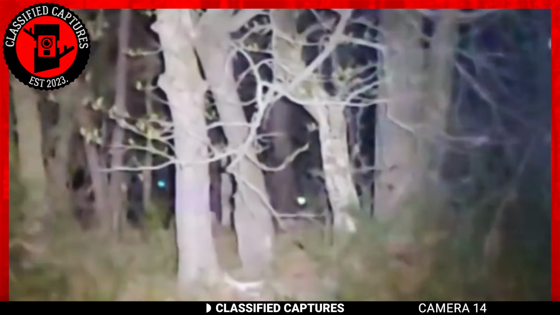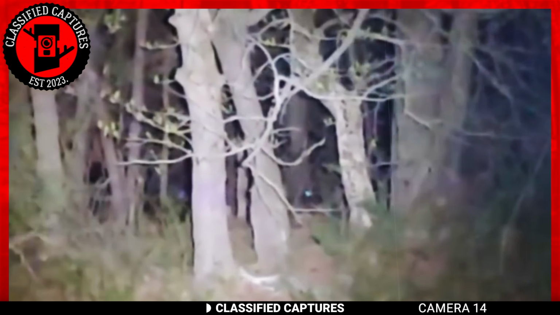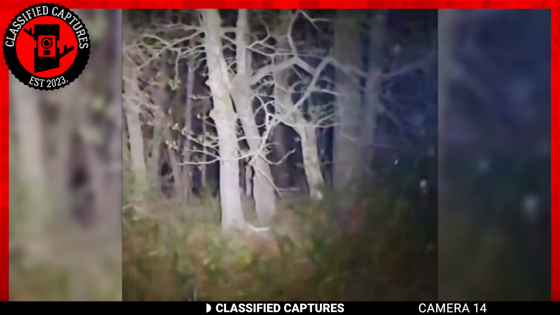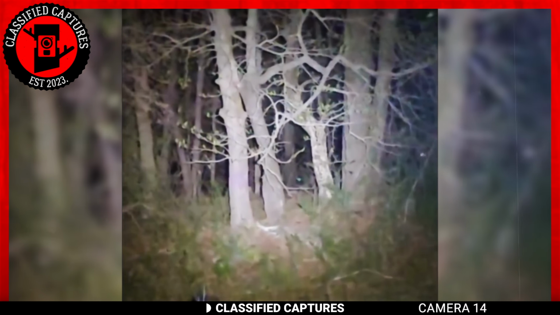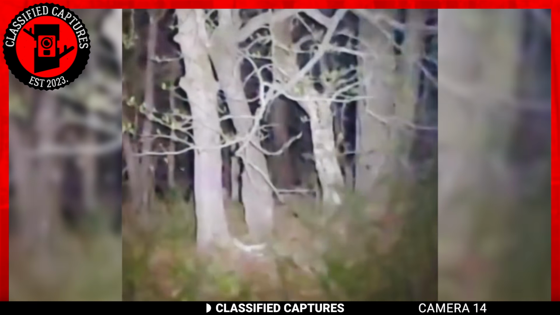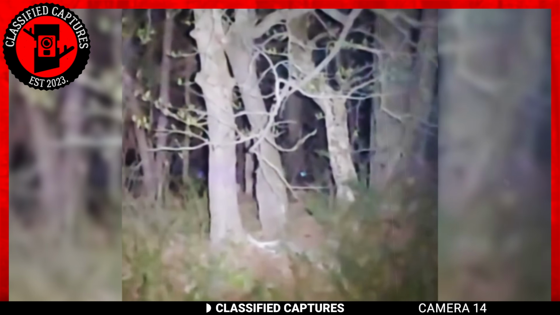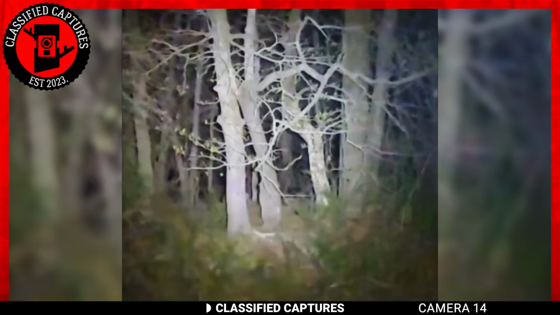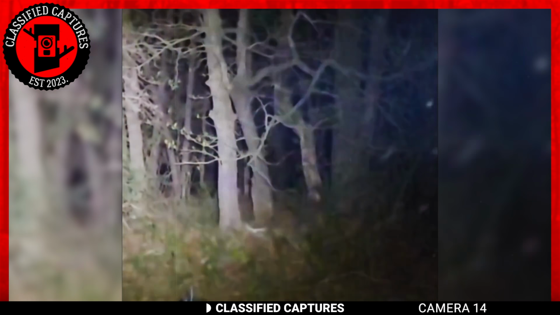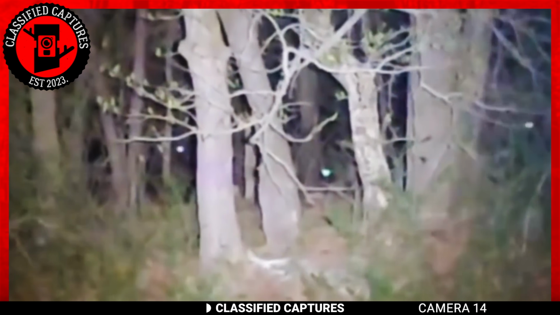These eyes blinked and darted about, suggesting that whatever they belonged to was moving stealthily among the trees. The question that now loomed over them was this: what could possibly be lurking in the woods? Was it merely some harmless nocturnal creatures going about their business, or was there something more enigmatic and potentially sinister concealed within the depths of the forest? The answer remains shrouded in the mystery of the woods.